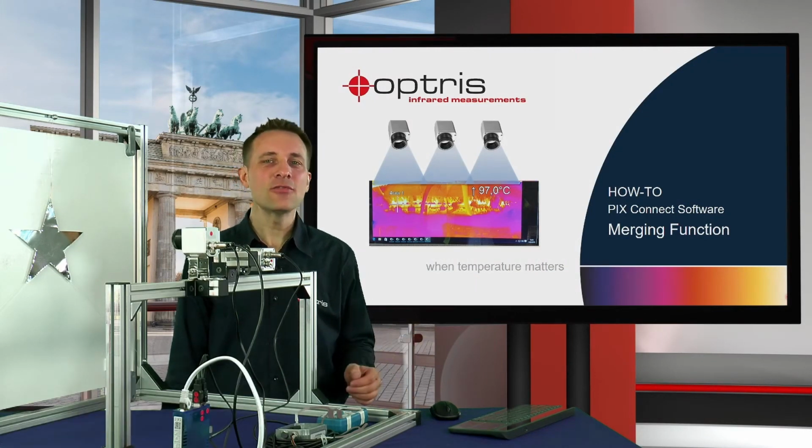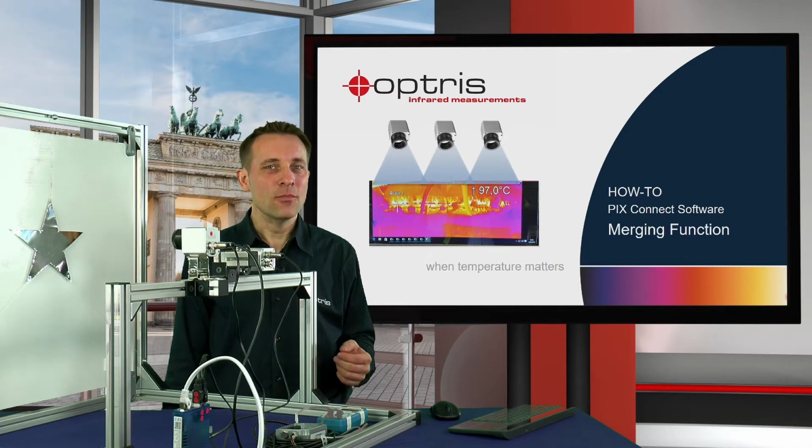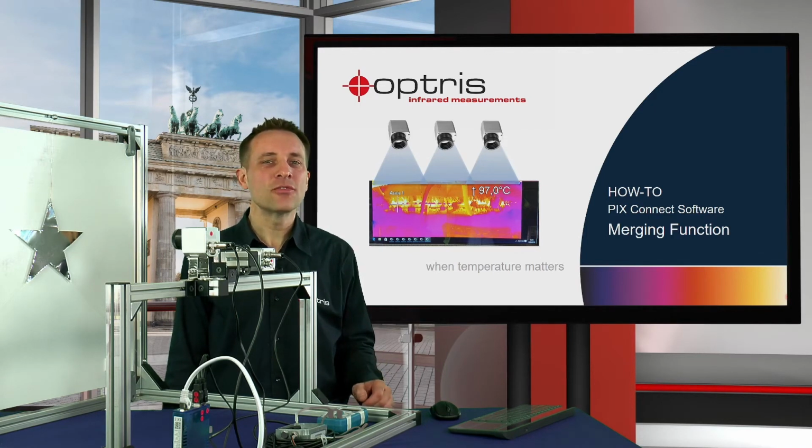The PIX Connect software includes an important function, which is the ability to merge the images from more than one PI or XI thermal camera. The merging allows the user to display several cameras in one software instance. This is very helpful in a process where several cameras are installed and where the images of the cameras have to be mounted by using only one screen.